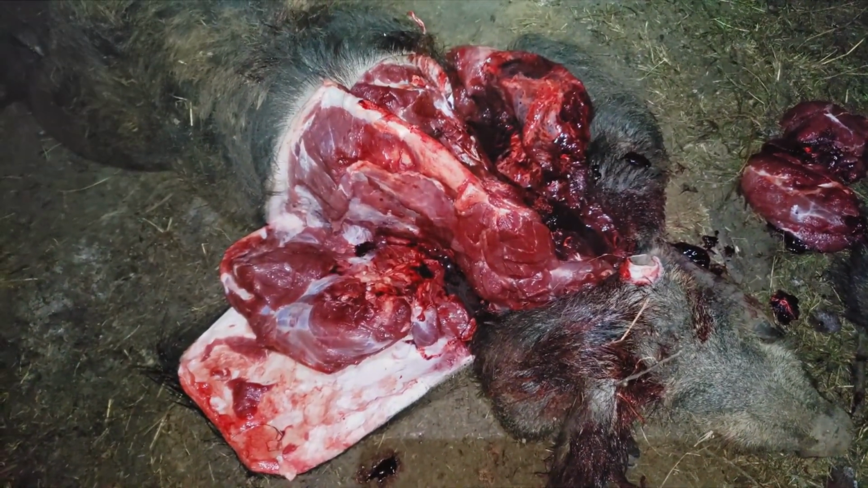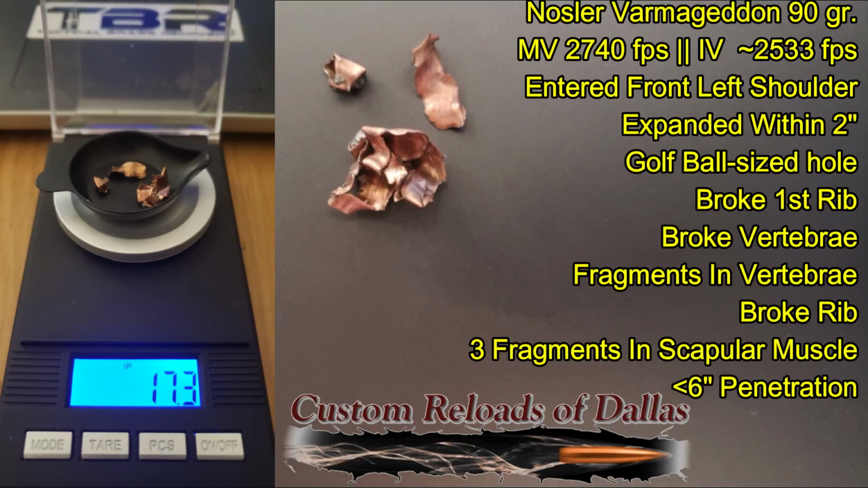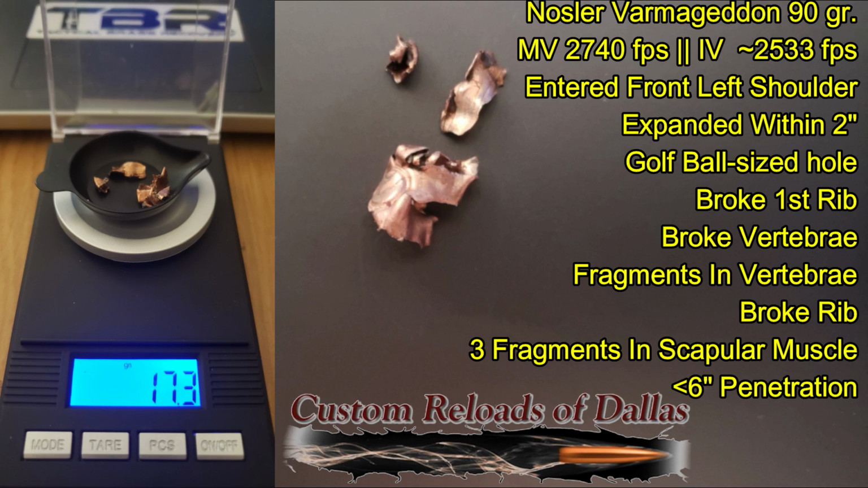The takeaway from all of this is that basically the bullet entered, expanded, fragmented very quickly, had trouble penetrating bone, didn't penetrate all that far, with just less than 6 inches of penetration overall. So far it looks like this bullet's going to penetrate well enough to reach vital organs with a broadside shot, but is not going to overpenetrate in most cases.